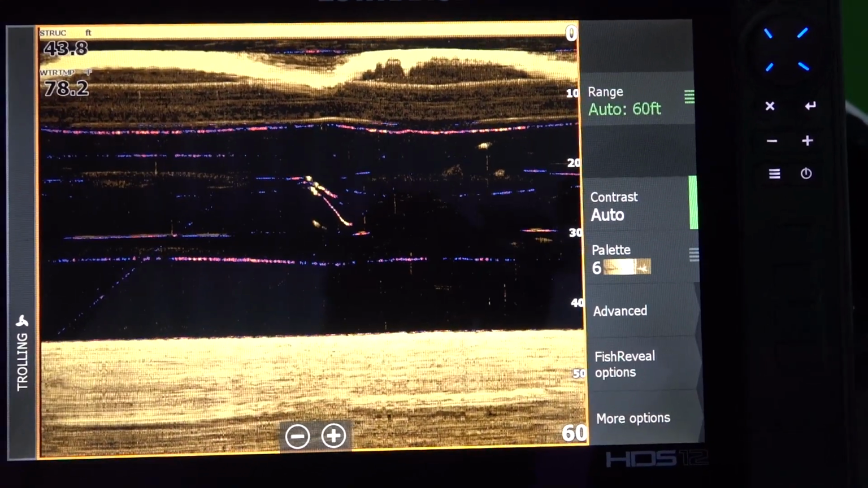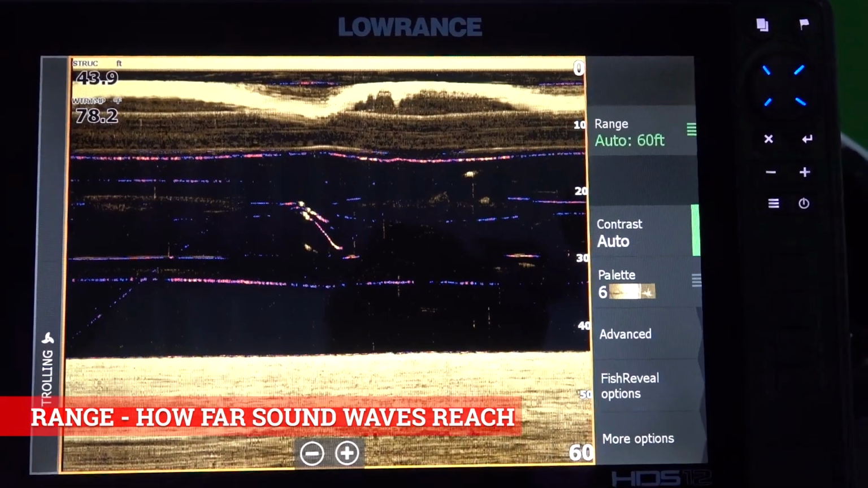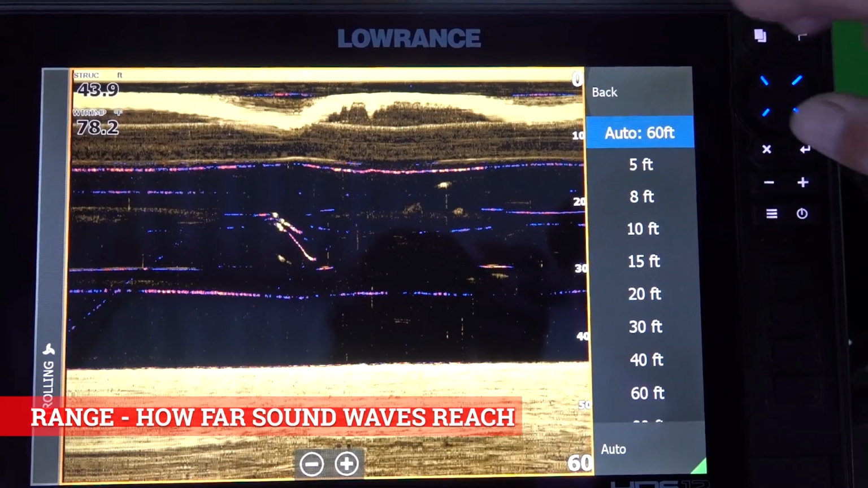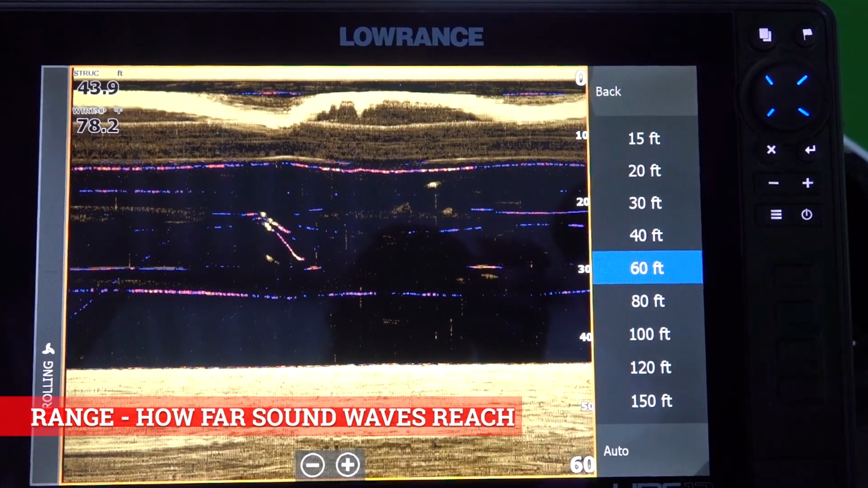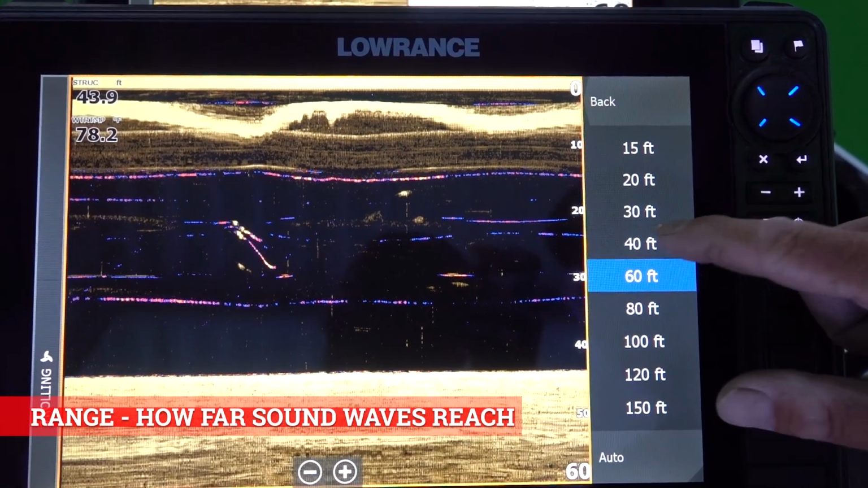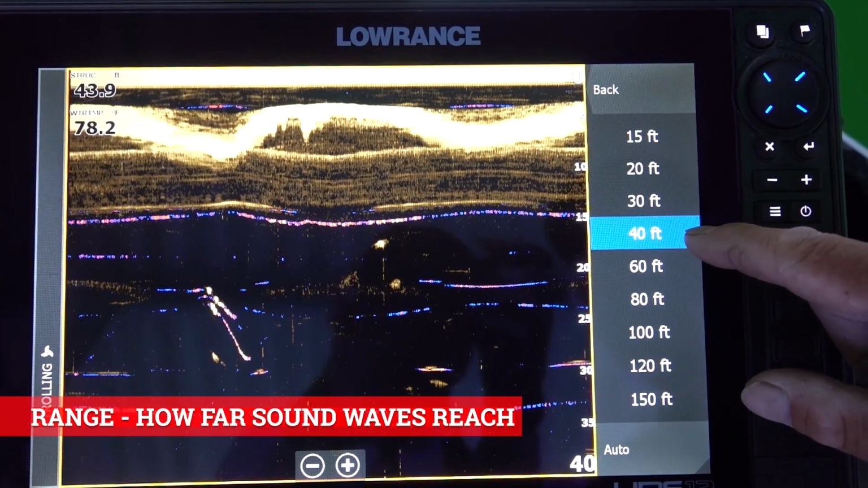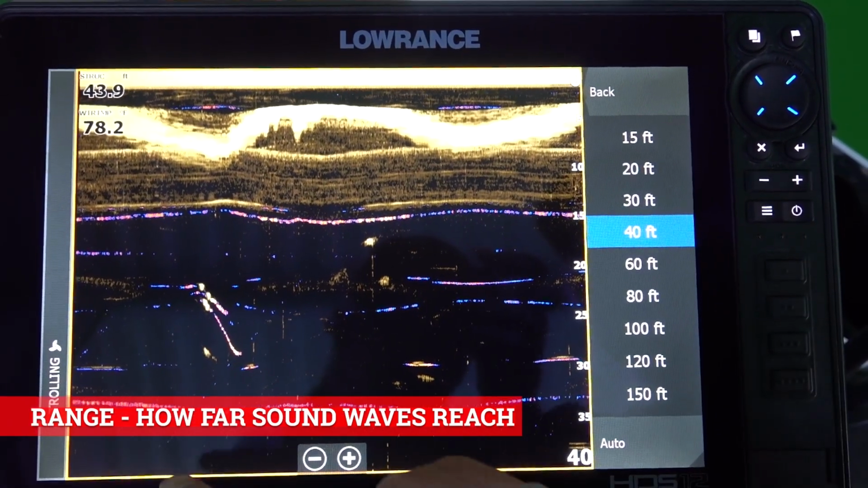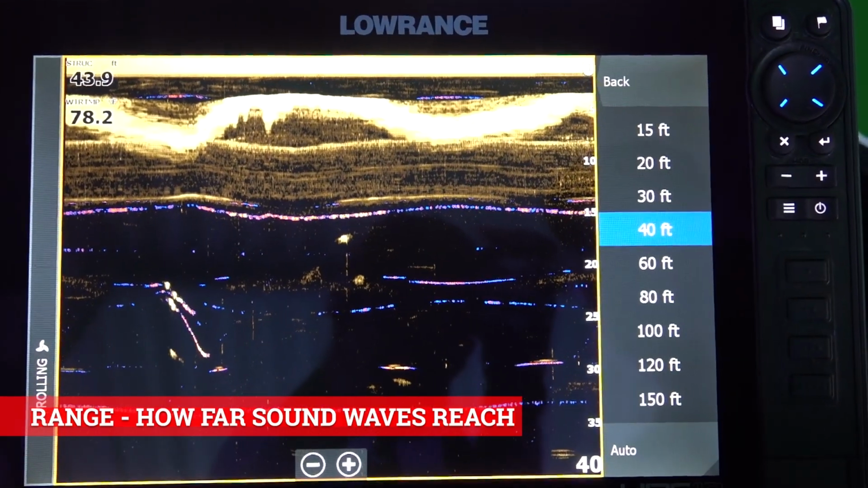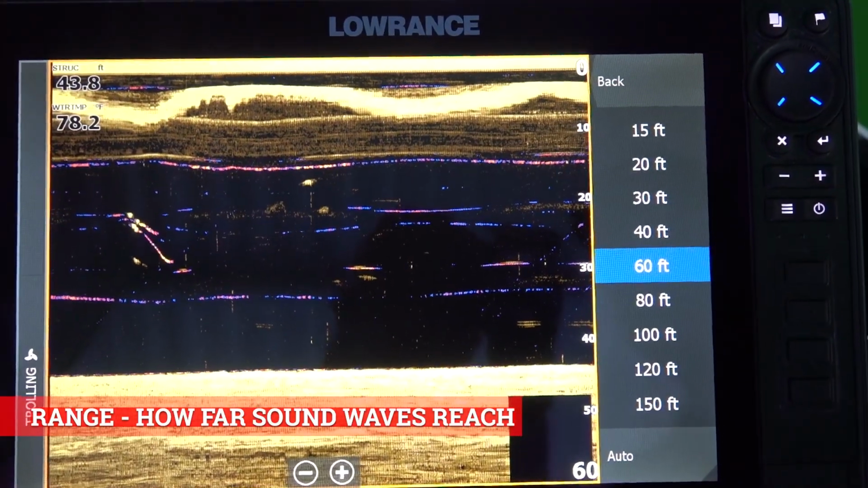So one of the things I've always talked about is range control. So if I knew that I was going to be in 45 feet of water, I would take it off of auto. So you hit the auto, I'm going to turn it off. And if I know I'm going to be in 40 feet, I'll set it on 60 or whatever depth I'm at. So if I set it in 40 feet, you notice that the bottom is gone, but it tells me I'm 43.8 feet, but it's off the bottom because I'm only in 40. So if I want to see the bottom, I got to raise it to 60.